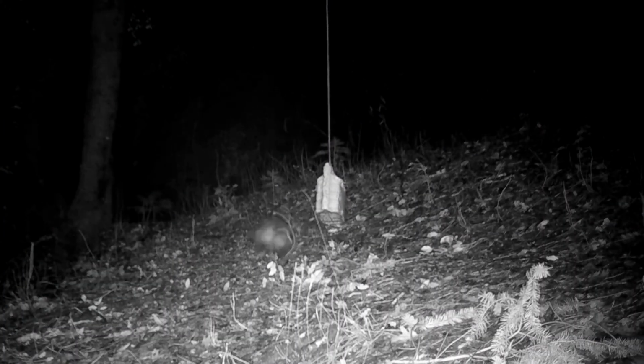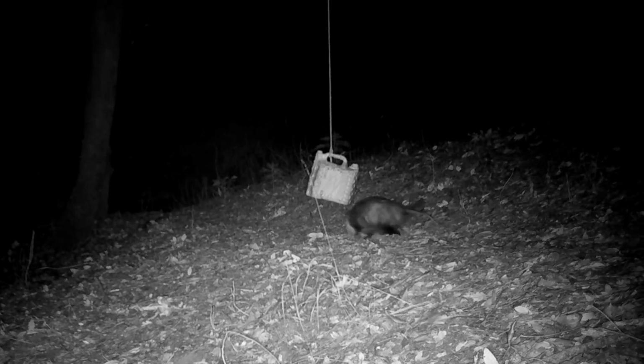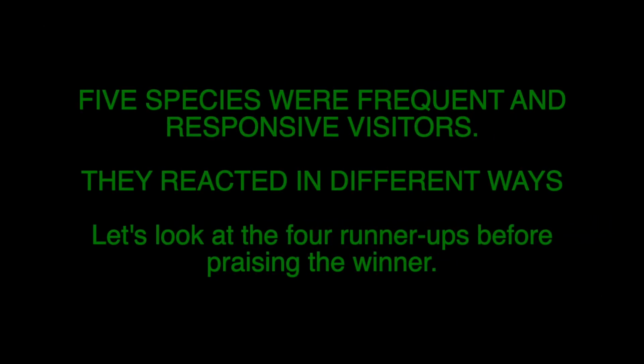Usually, the opossum didn't even seem to notice the jug. On its 3rd pass, however, it showed a glimmer of curiosity, and then it seemed undecided as to where to go next. 5 species were frequent and responsive visitors, but they reacted in different ways. Let's look at the 4 runner-ups before praising the winner.